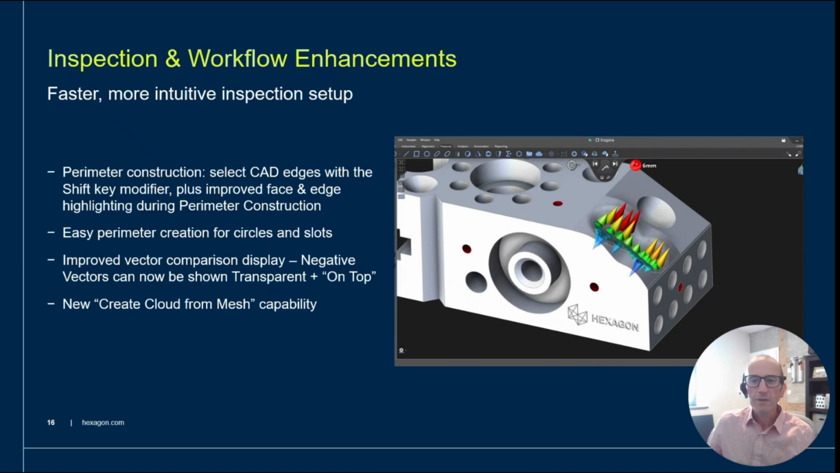Beyond the big ticket items, we've made a number of quality of life improvements to inspection and workflow setup. Perimeter construction is easier now. You can select CAD edges using the Shift key modifier, and we've improved face and edge highlighting as you build perimeters. Creating perimeters for circles and slots is much simpler too. You simply select them directly inside of the Measure Perimeters action.